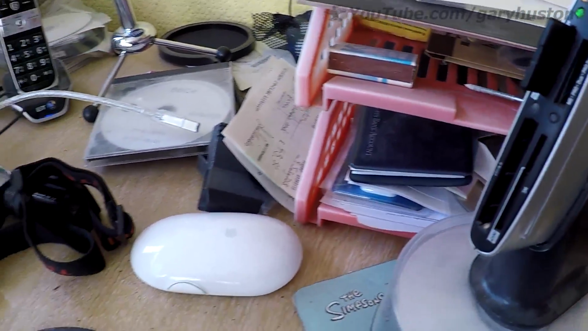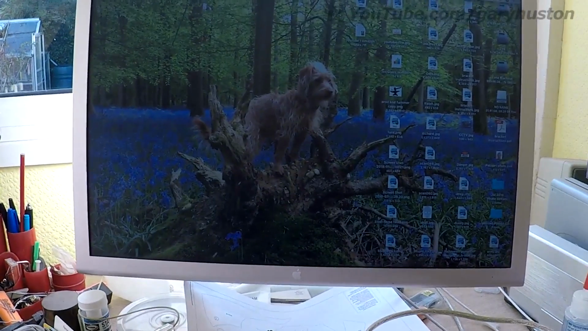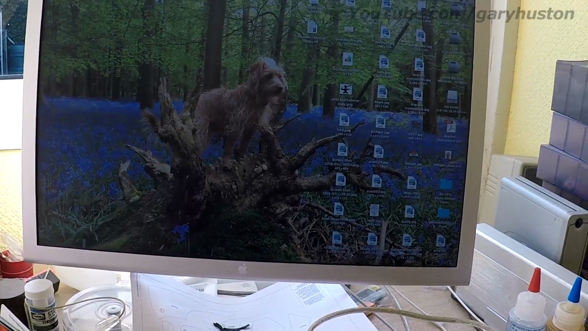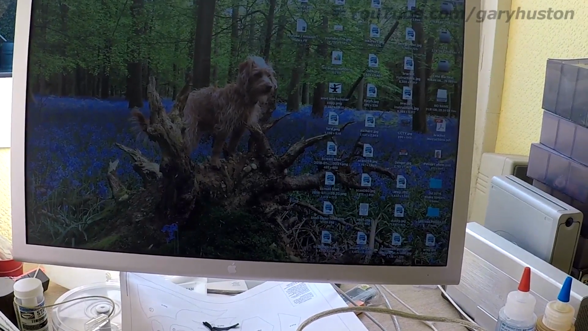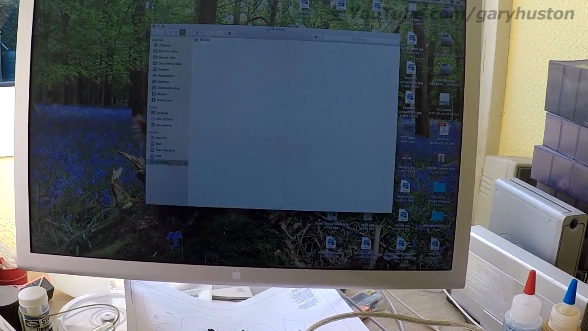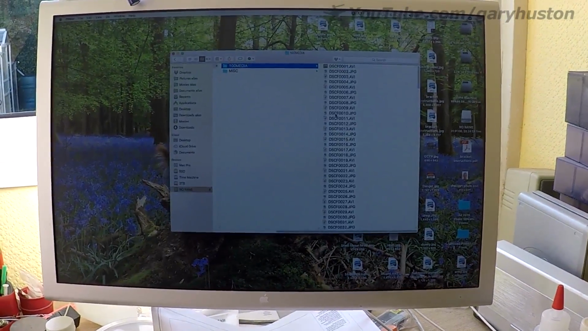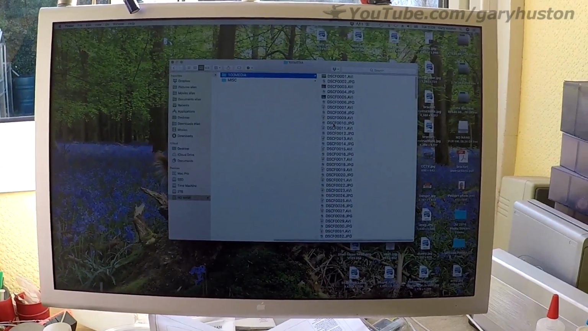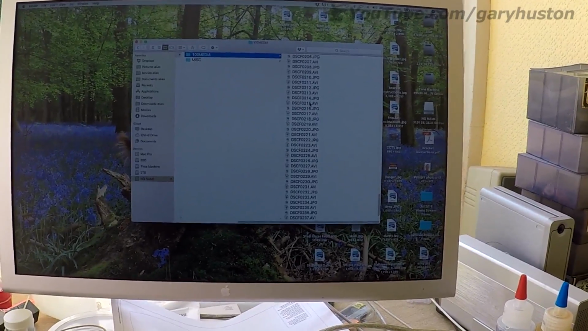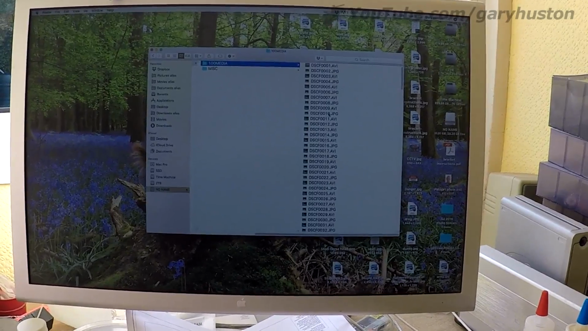So let's have a little look, see what we've got. See if I can find the right program. For viewing these, I tend to use VLC. It's cheap, it's free, and it reads lots of different formats. So there we are, we've opened up the file and we've got something like 240 images.